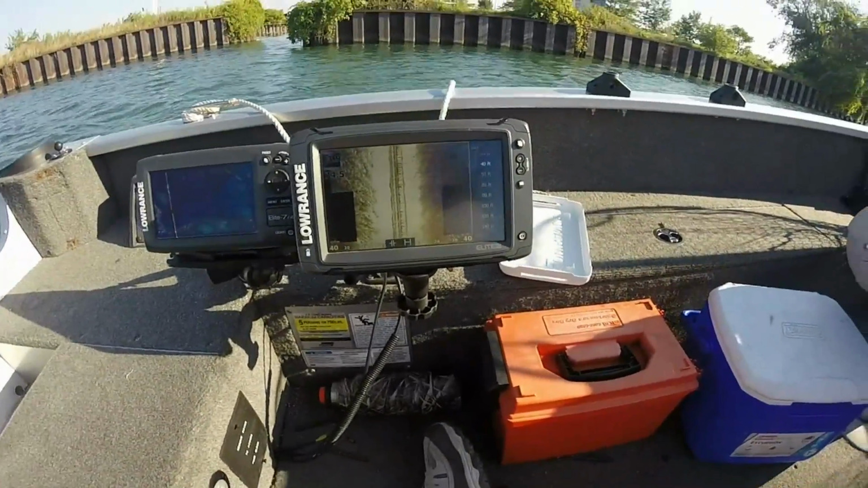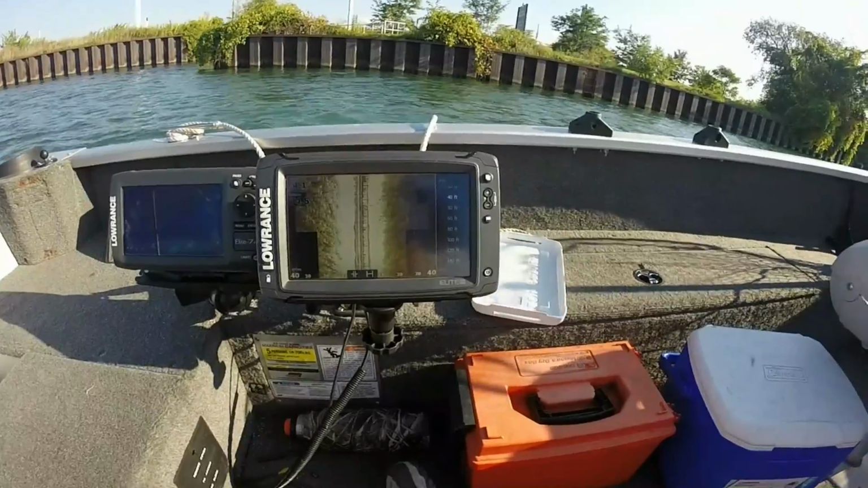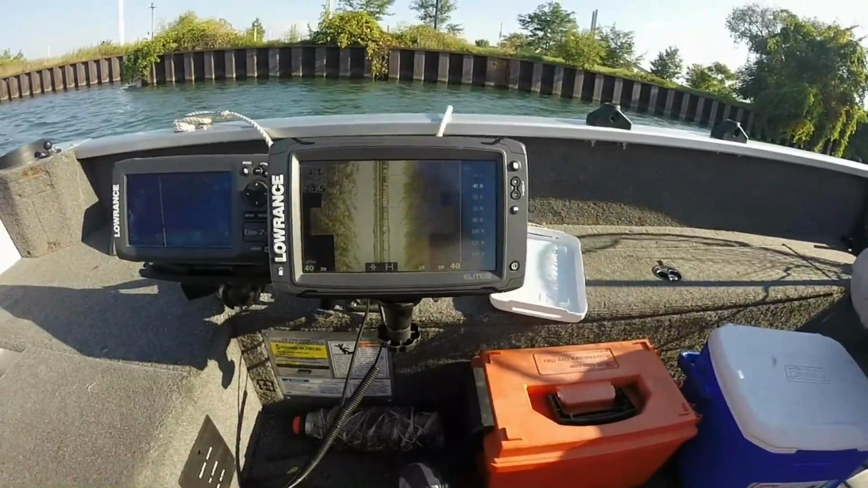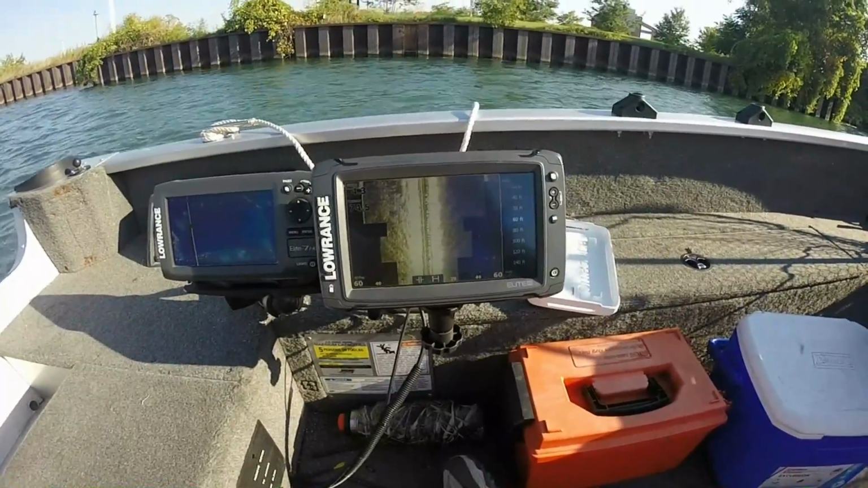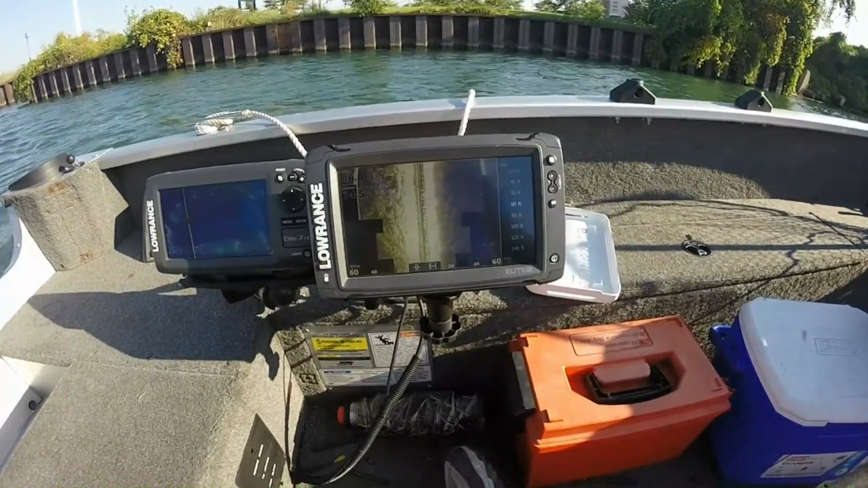With the transducer leveled as close to perfect as I could get it, I was now ready to begin testing my unit, becoming familiar with the different pages and the different settings, and start fine-tuning my unit and learning how to use it.